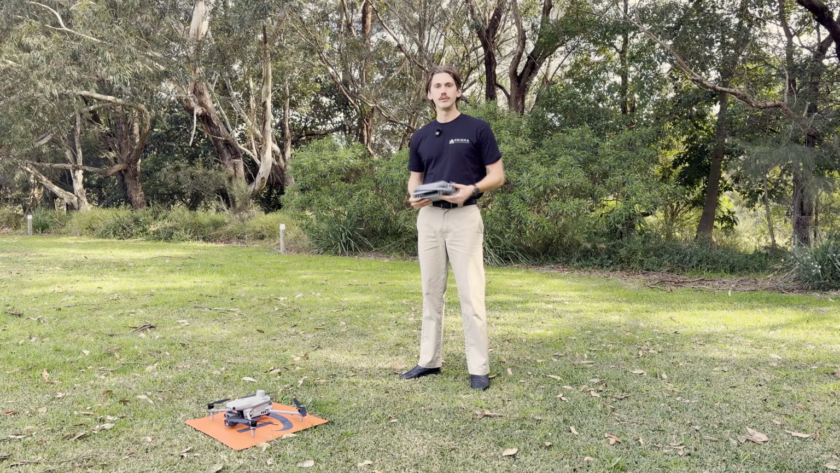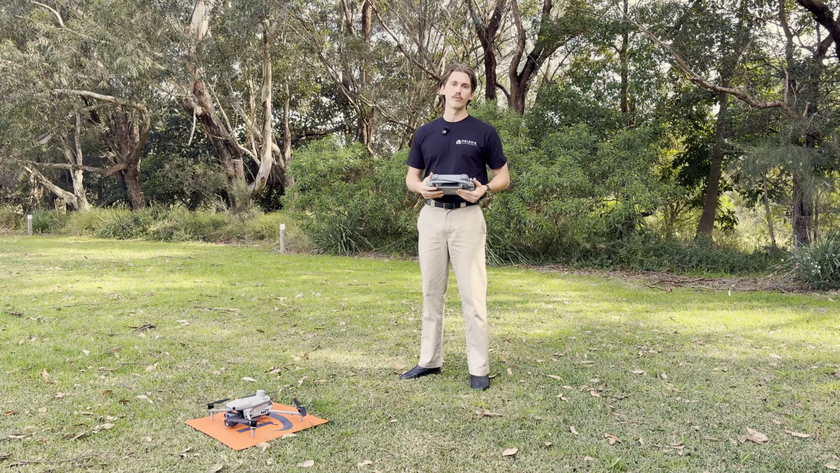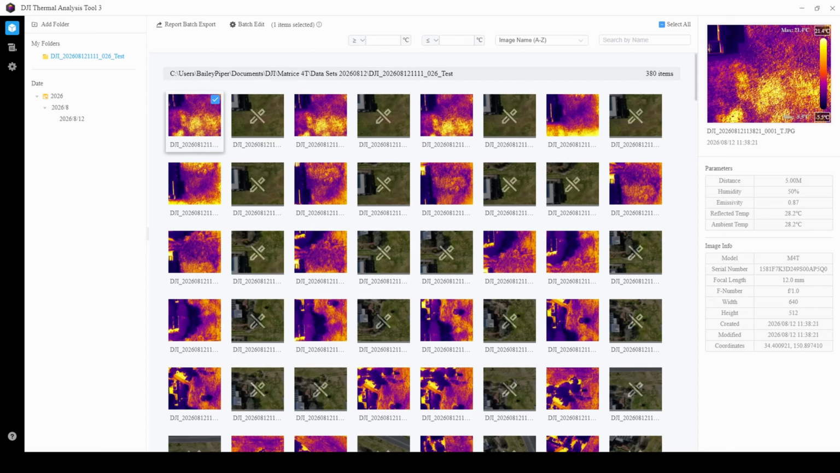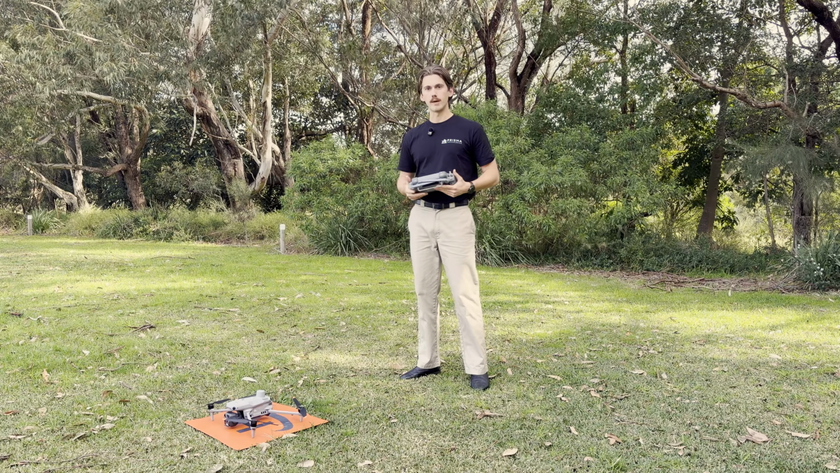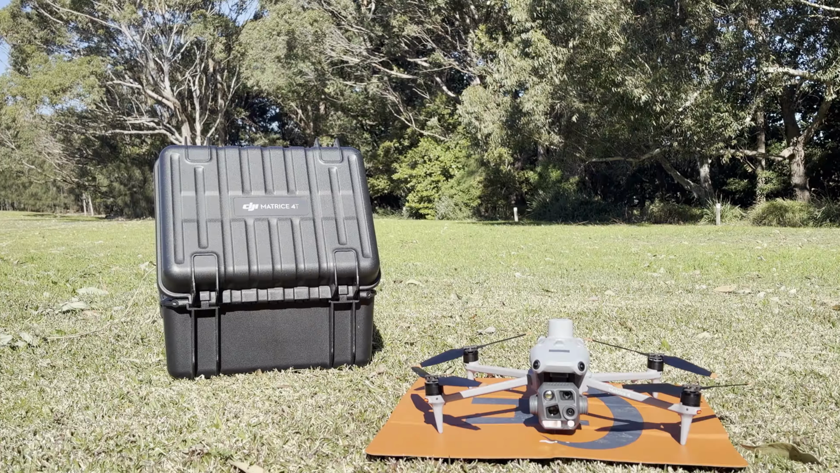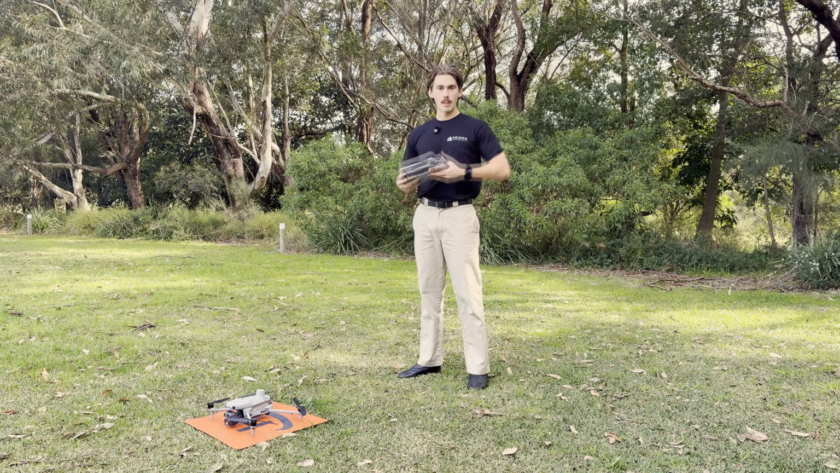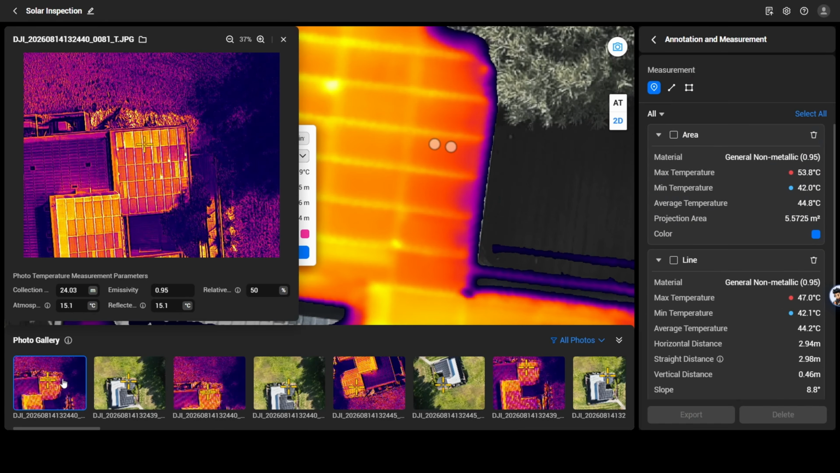We're out here today to go through one of the new features in the latest update of DJI Terra version 5.3, which is the ability to create thermal reconstructions. Prior to this, users could use DJI's thermal analysis tool, where they would import their data and analyze a single thermal image at a time, or they could use a third-party software to create a thermal reconstruction and analyze their temperature data that way. We're going to send up our Matrice 4T drone and capture some images using its inbuilt thermal camera. We'll then import this data into DJI Terra, process this data, and go through some of the analytical tools that are available on the new update.